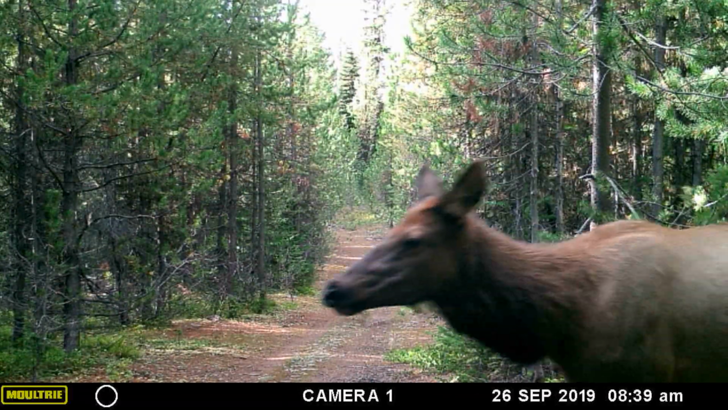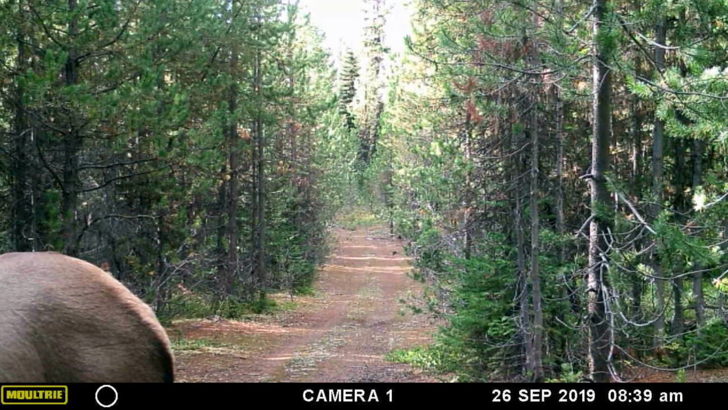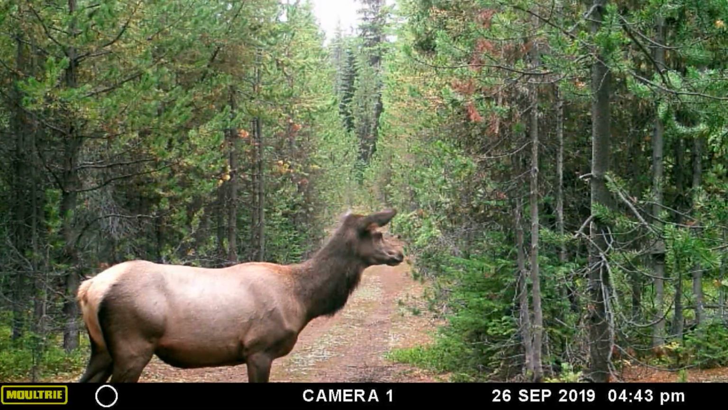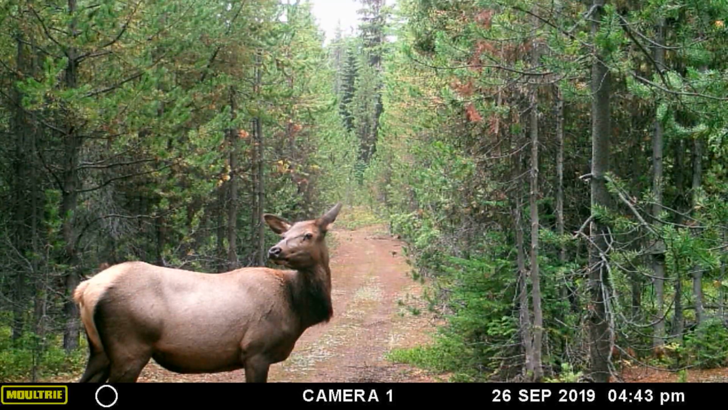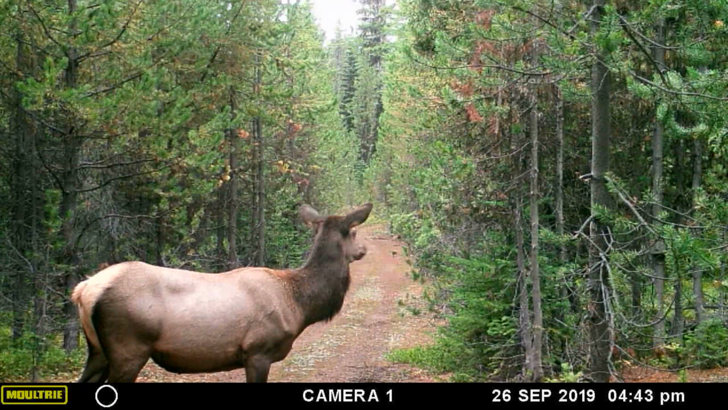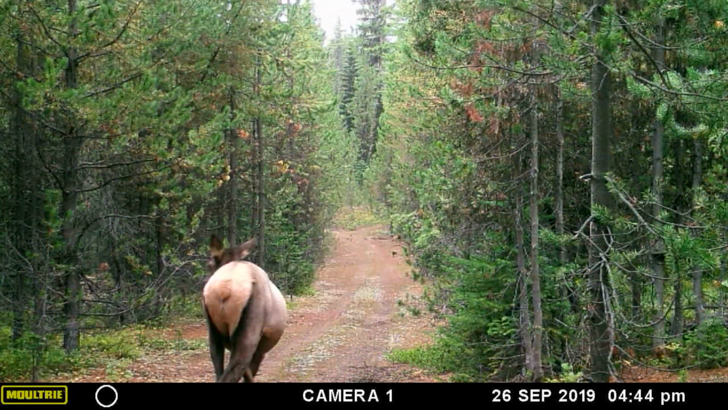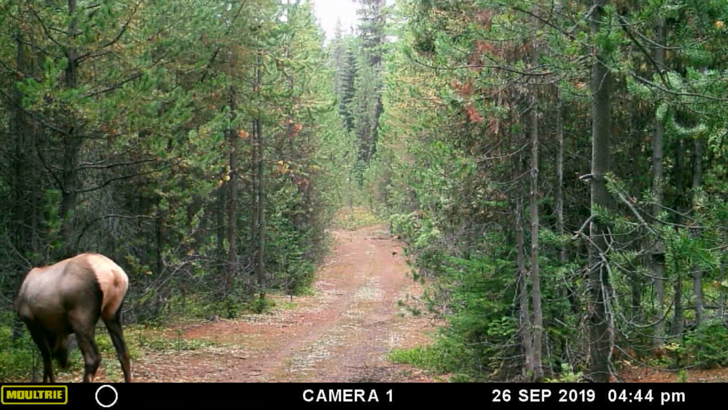Quite a few cows coming through here. There's going to be a spot here where it turns kind of dark. You'll see a cow come through, and you'll see a bull come chasing after the cow. That one spotted the trail cam again, trying to decide whether it likes it or not. Walks over that way, and then in the next clip you'll see it walk over and sniff the camera.